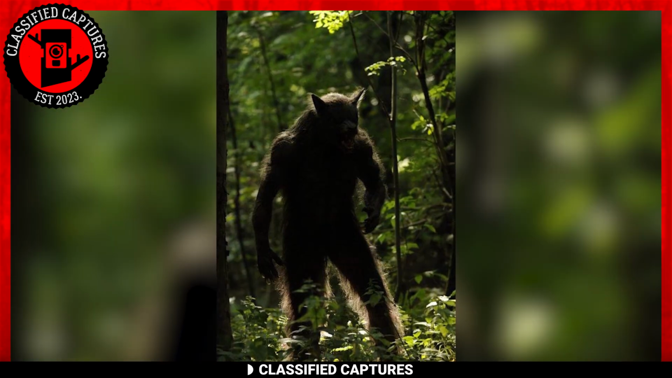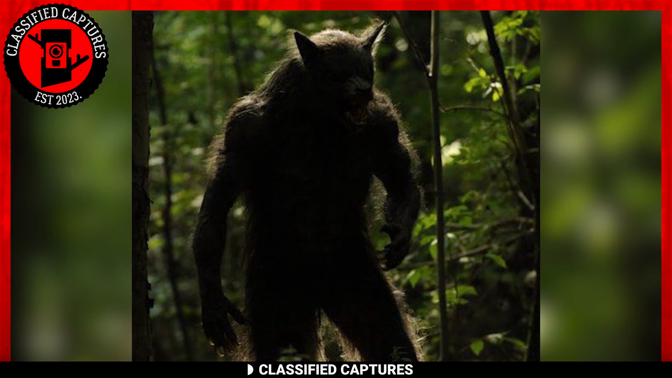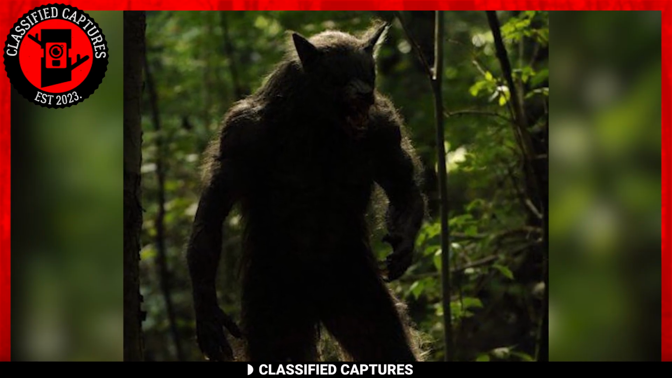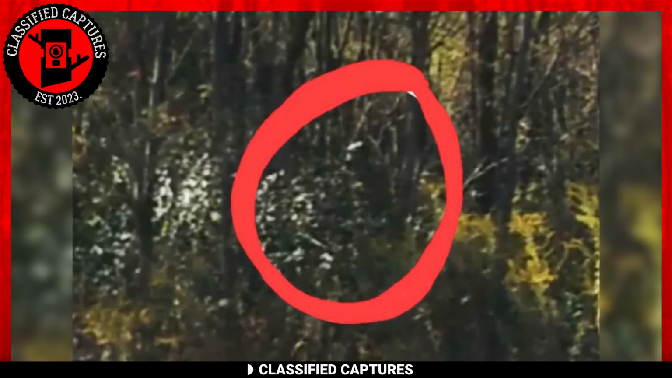For those who don't know, the Dogman is a humanoid figure with a dog-like face. It doesn't in any way behave like your everyday cute pups and wouldn't hesitate to take you out if it had to. This makes me wonder if this capture was taken near human settlements. If it was, then their lives might just be at stake.